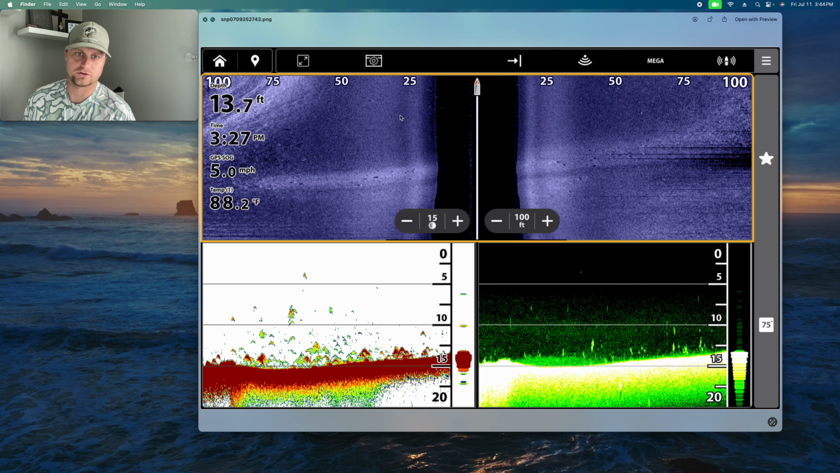This next image here is a roadbed. You can see the softer, darker bottom here, and then when it transitions into that lighter, hotter image, that's a harder bottom. That's the roadbed, and then you can see a group of fish out here to our right. You can see the individual little white specks, and then you can see the black shadow behind them.